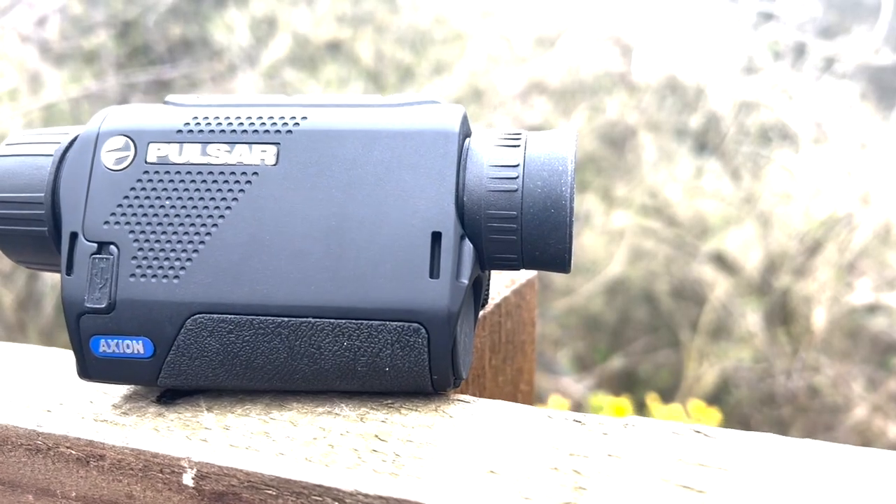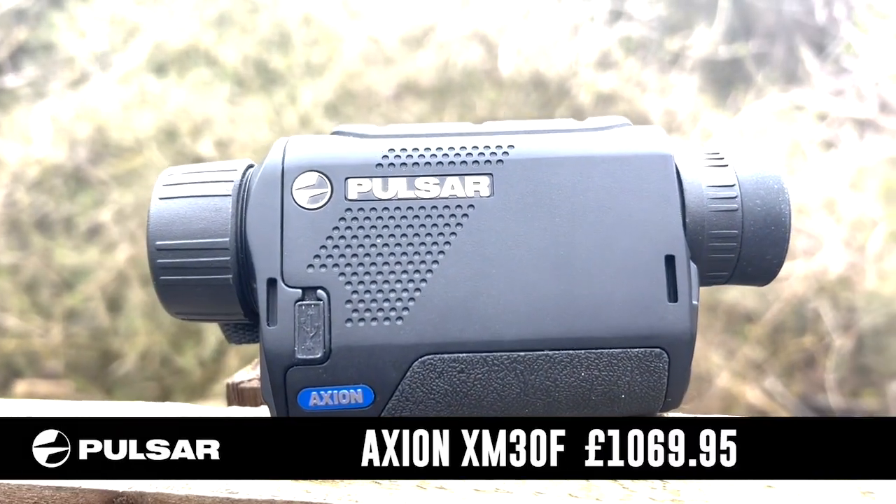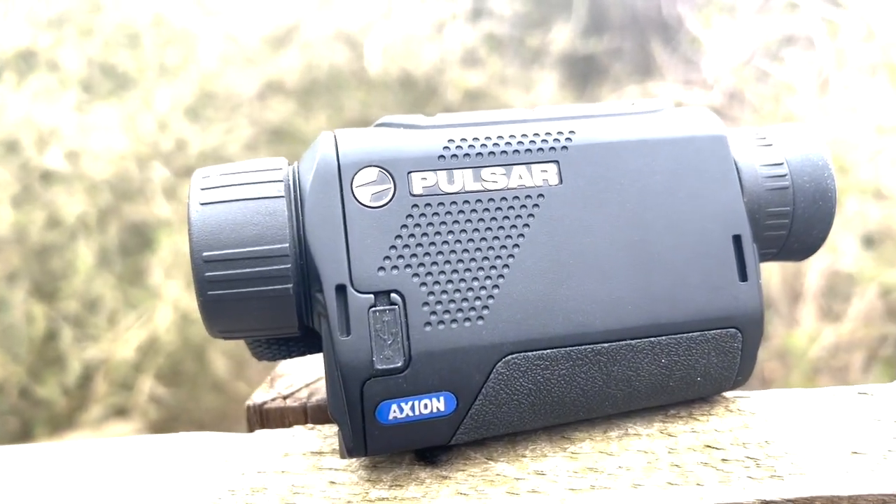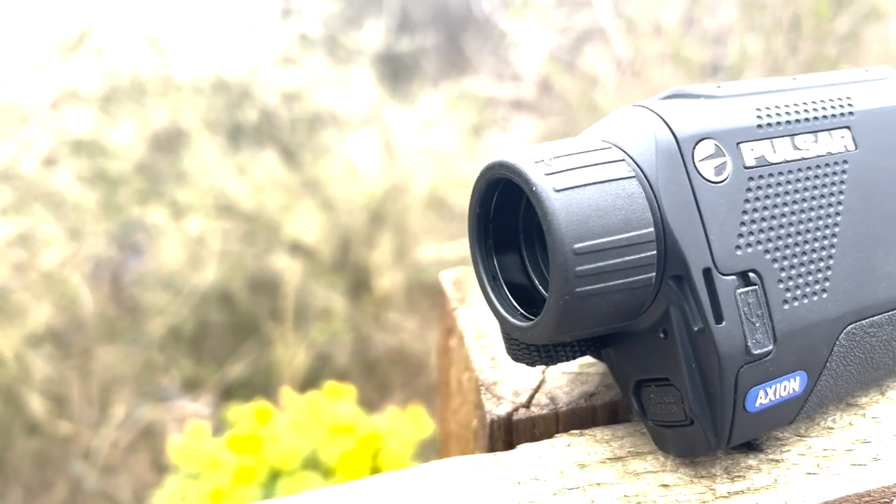We're going to talk about, does big versus small, does size really matter? And we've got the Axion XM30F. This is Pulsar's base level entry handheld thermal, with a 320 times 240 12 micron sensor.